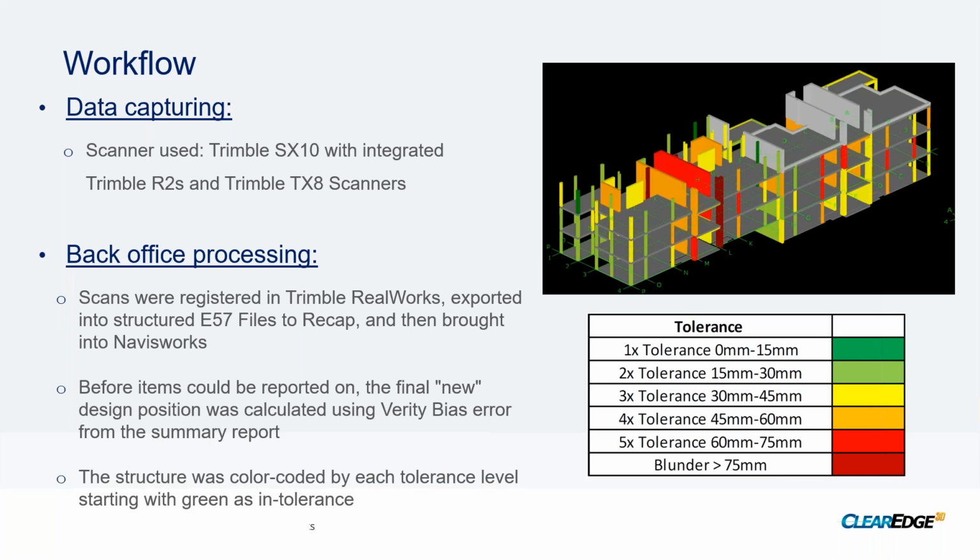So our workflow once on site: we used Trimble SX10 laser scanners integrated with Trimble R2 GNSS receivers, and that's what we used to establish our control. And then we used Trimble TX8 scanners to do the internal and external scans of all the buildings.